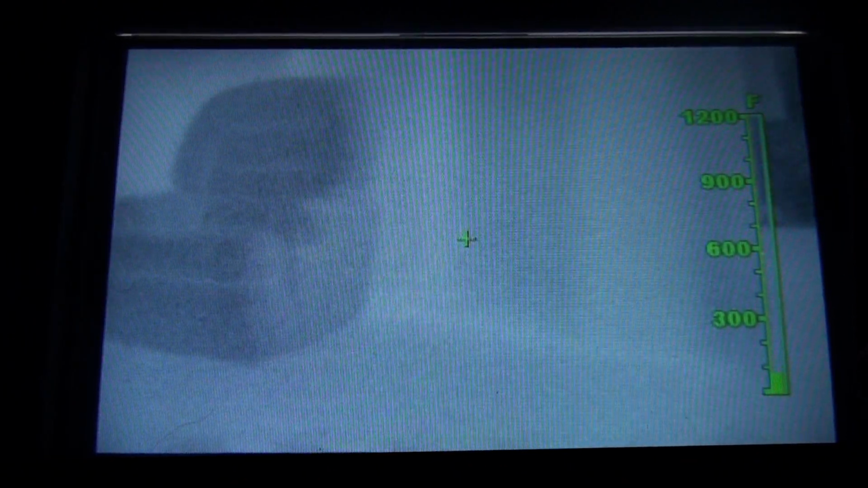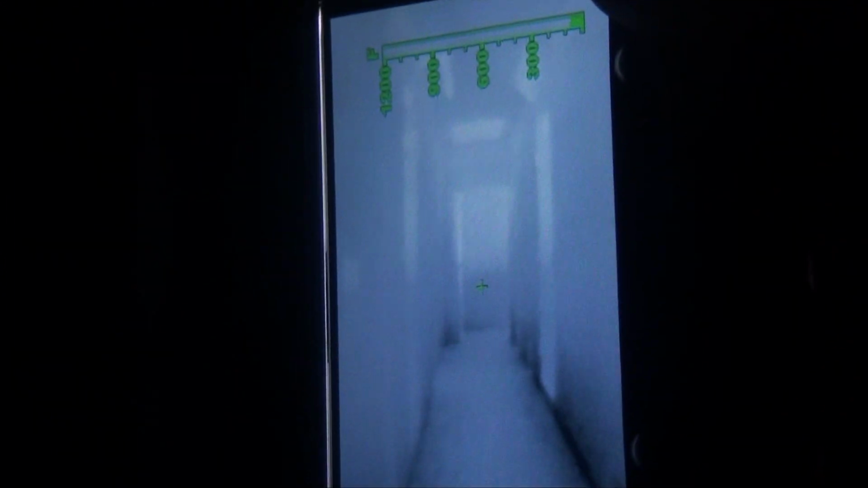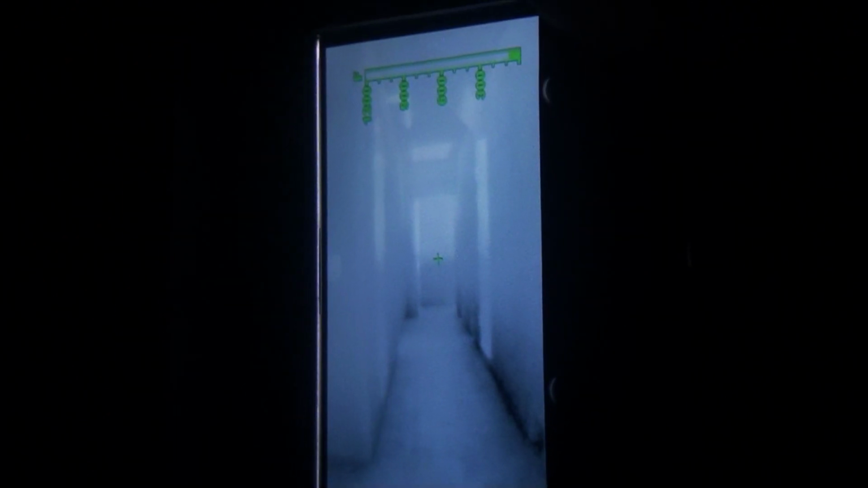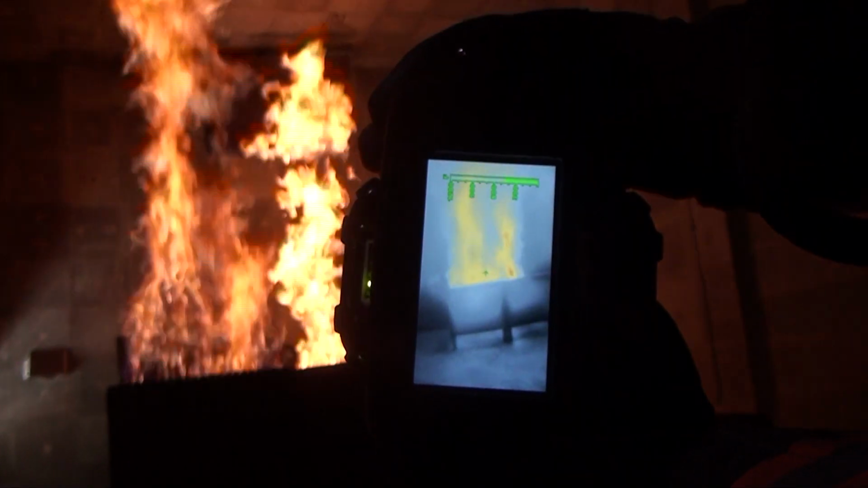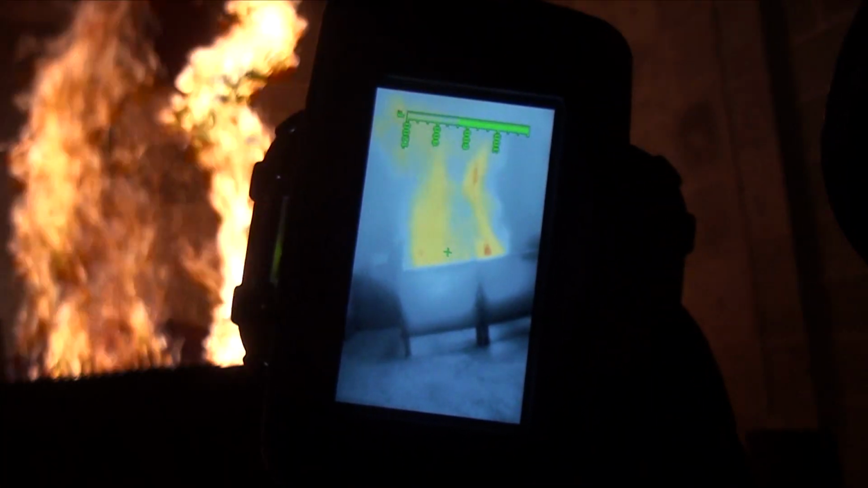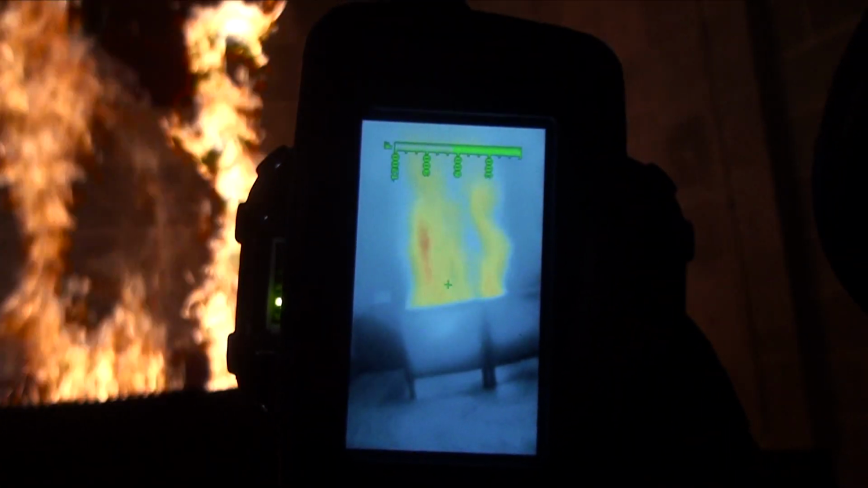Remember, if everything is the same temperature in the viewing area of the thermal imager, it will all be similarly shaded on the screen. To counter this, let's rotate the thermal imager 90 degrees. This will provide the firefighter with a taller viewing space. In normal single-family dwellings, it will often cover floor to ceiling, giving the firefighter the view of all thermal layers at one time, and therefore giving a more realistic depiction of what's really happening.